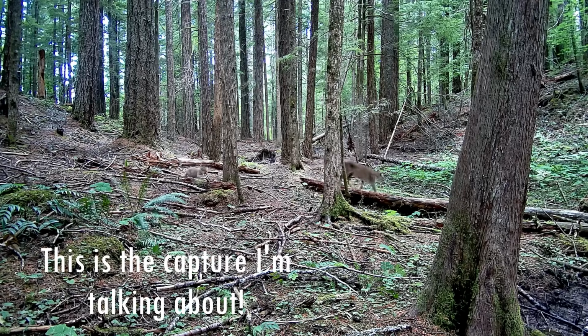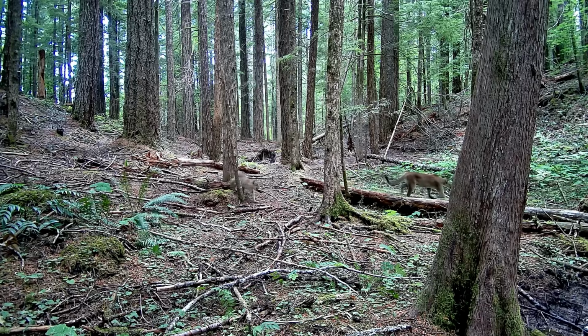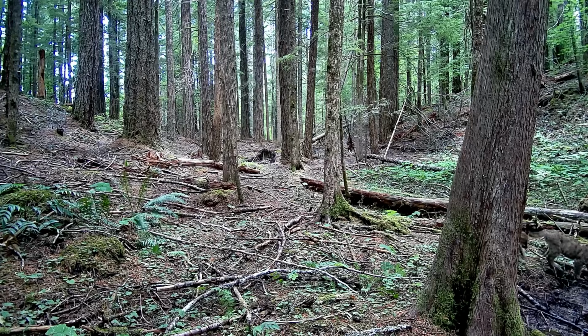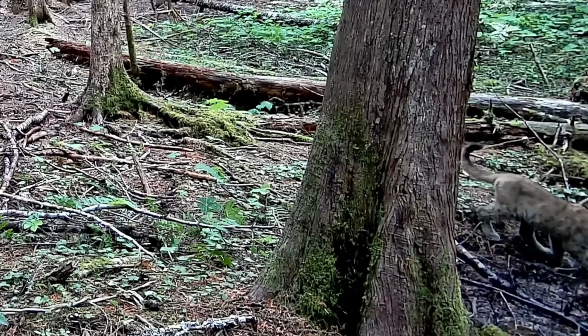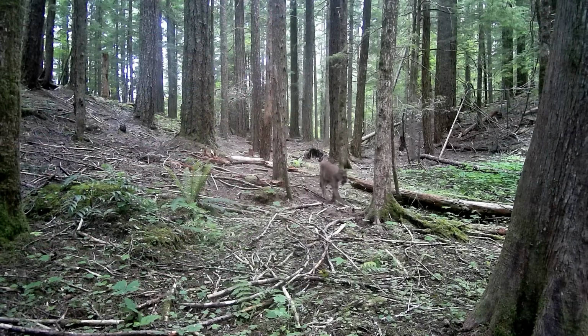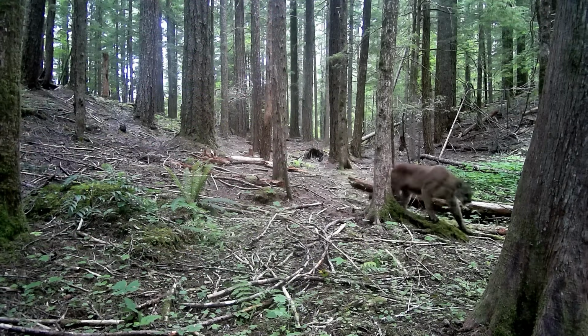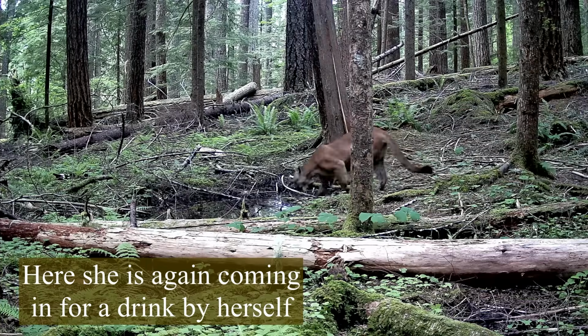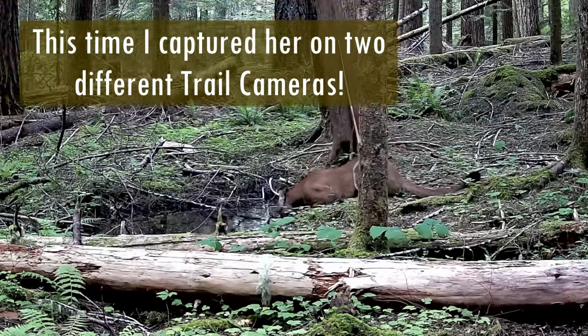That happened to me with this fantastic video of a mother mountain lion, a mother cougar coming in with her 3 cubs behind her. There were 4 cameras on that waterhole, and only one of them captured that. It would be a real shame if I didn't have that, because of all the videos I have, that's definitely one of my top 10. You probably saw it earlier in this video. It's just fantastic. Believe it or not, all the other cameras around that waterhole, not a single one triggered. I have no idea why.